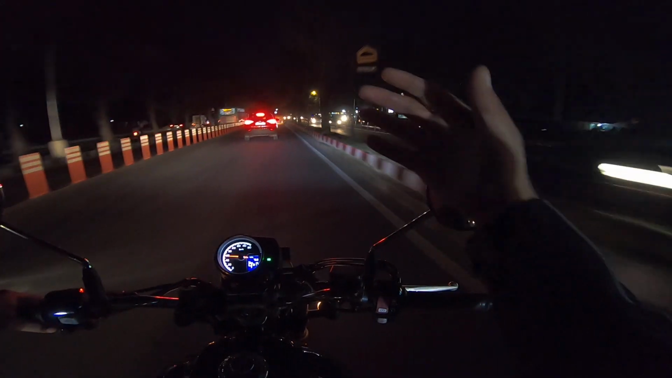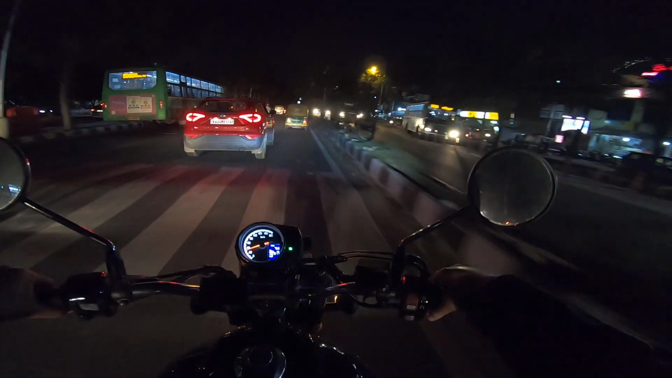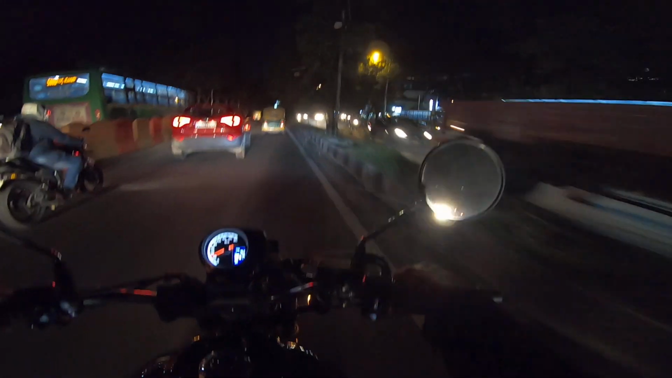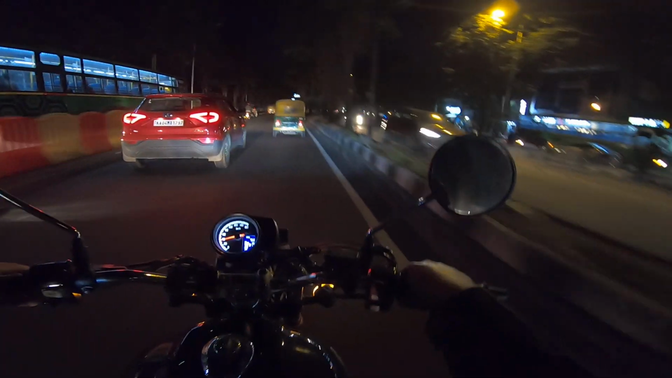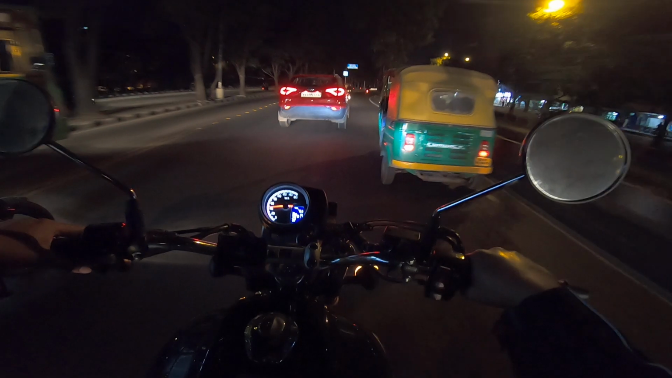Yeah, only when vehicles are coming in the opposite direction with more powerful lights, yes, there is a glaring effect, and that is something which is anyway expected to be there.